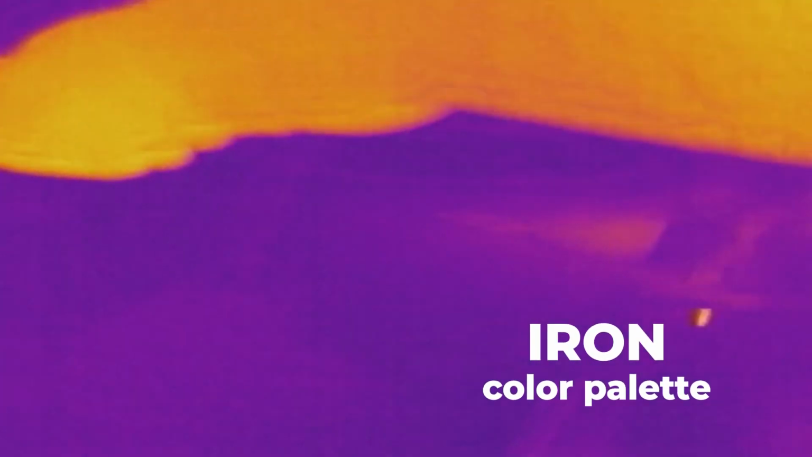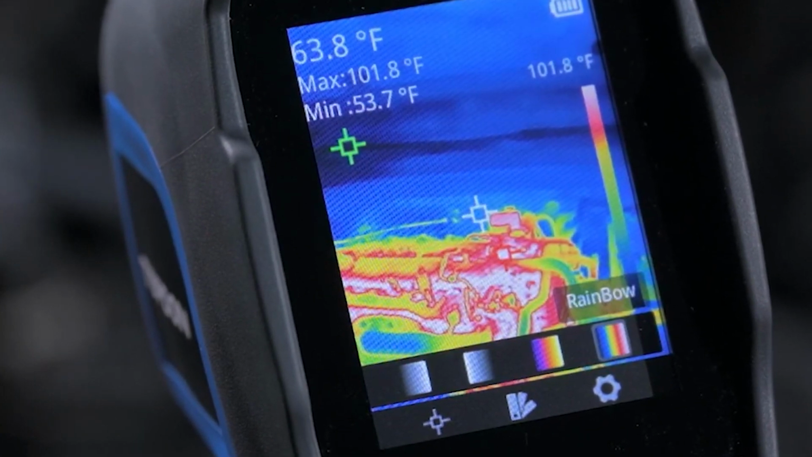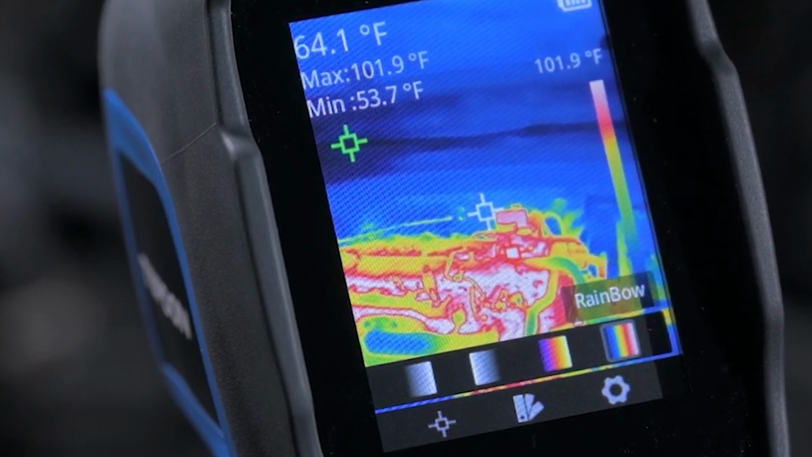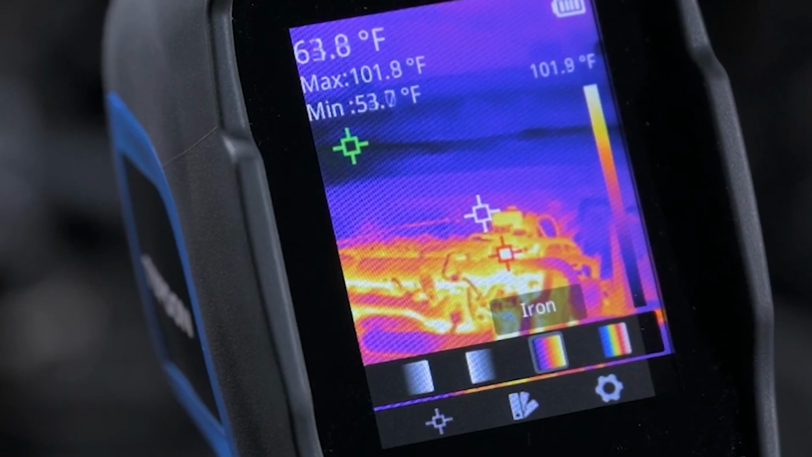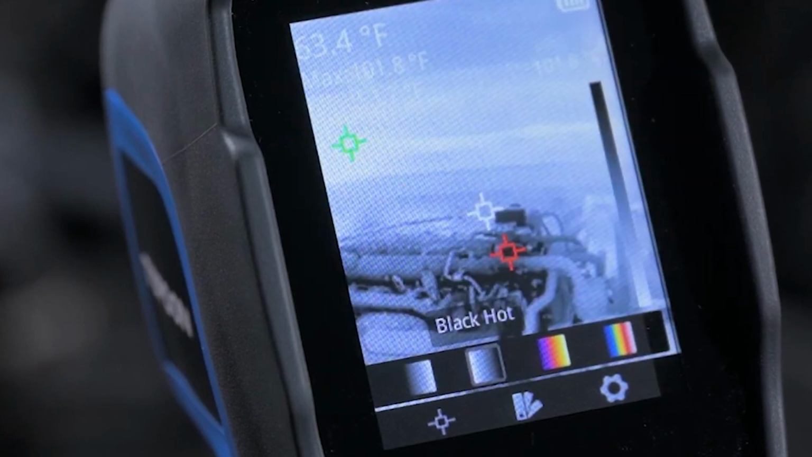So we're showing you on screen what's called the iron palette of colors, but you can actually change that, right? Yes, so you come in here, you head over to what's called palette, and then you can change it to rainbow. I like rainbow. Rainbow is nice. It gives a lot more colors. You can see what's hot. You can see what's cold. Iron gives it a bit more of the glowing, as if everything was iron and it was glowing. You also have white hot and black hot, which makes it look like you're seeing some kind of drone footage from a war zone. I kind of like the iron, but I can see why you'd like the rainbow, because it has different striations of color.